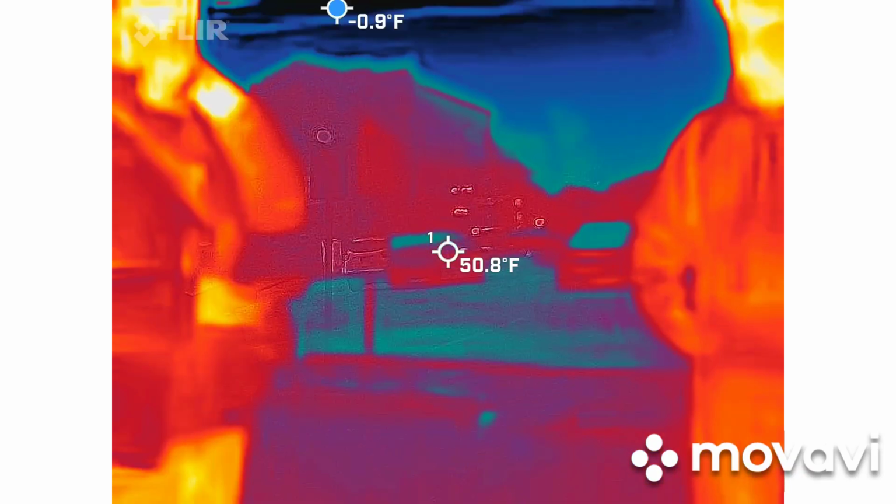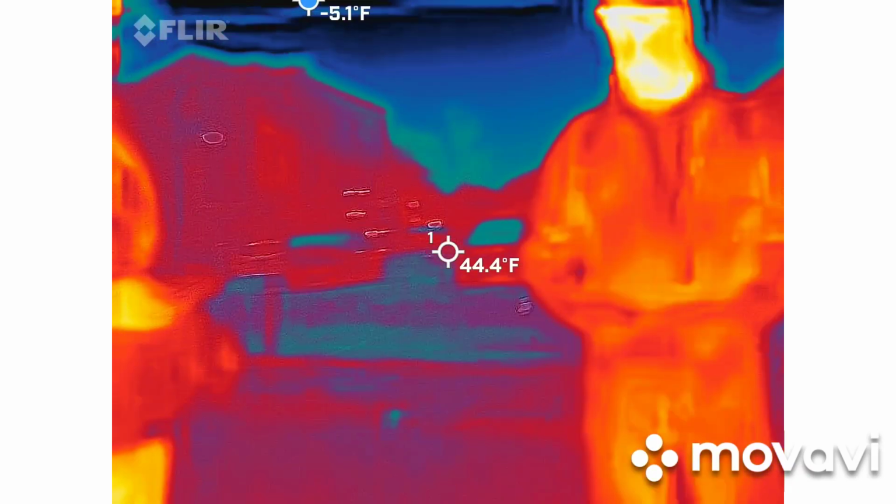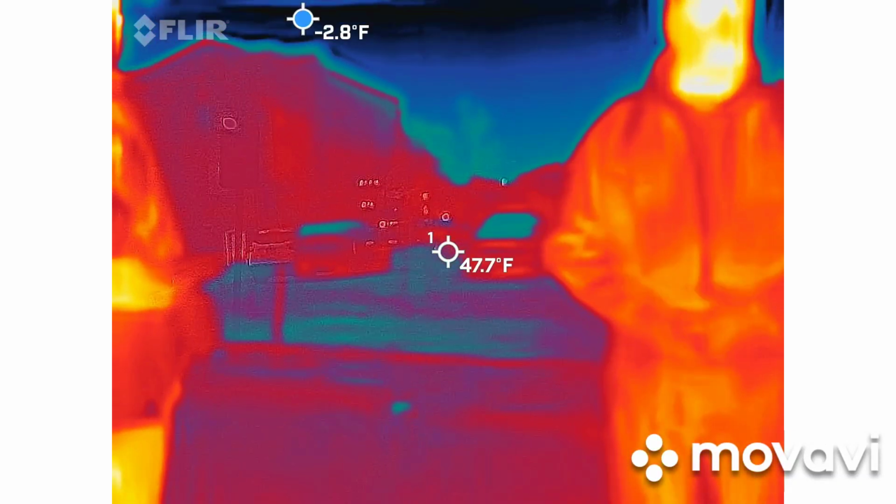At 9.4, then it went back down. That's awesome. That's like a great rating. Doing it at 4.9? Nice. Keep those numbers in your head because I'm going to have to write them down. And usually whenever I start talking about Eliza, that's when it starts spiking up.